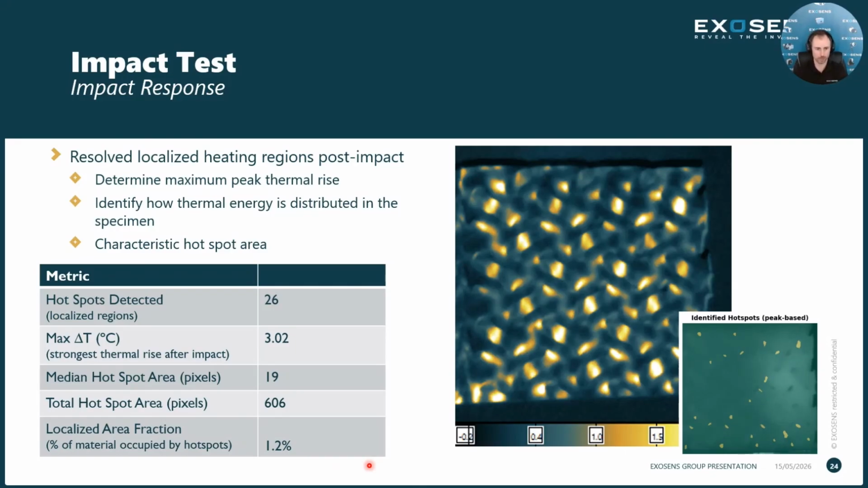So for this impact test, the image that we see over here is our delta T image. This is the post-impact minus pre-impact. We get this nice delta T image from that. And then we look to identify the hotspots within this specimen, because we want to know where those hotspots are, and we want to know how the heating is distributed. This is going to be more local. So what we're doing is we set a threshold for this.